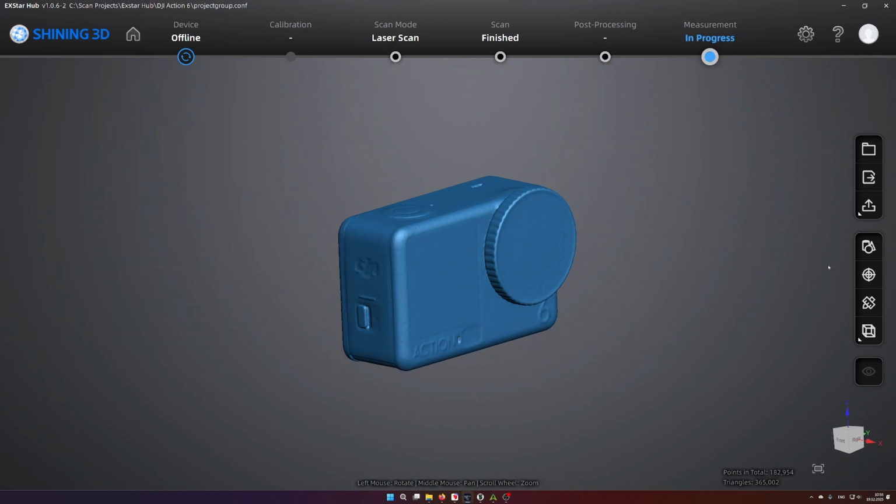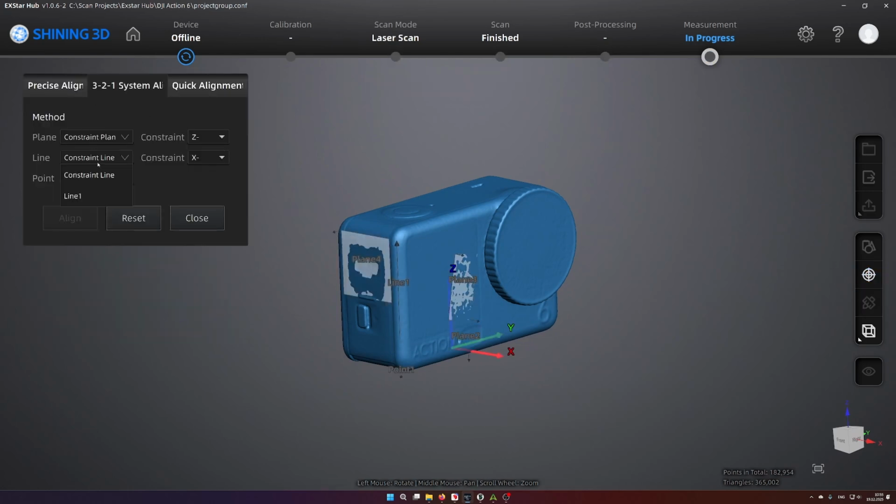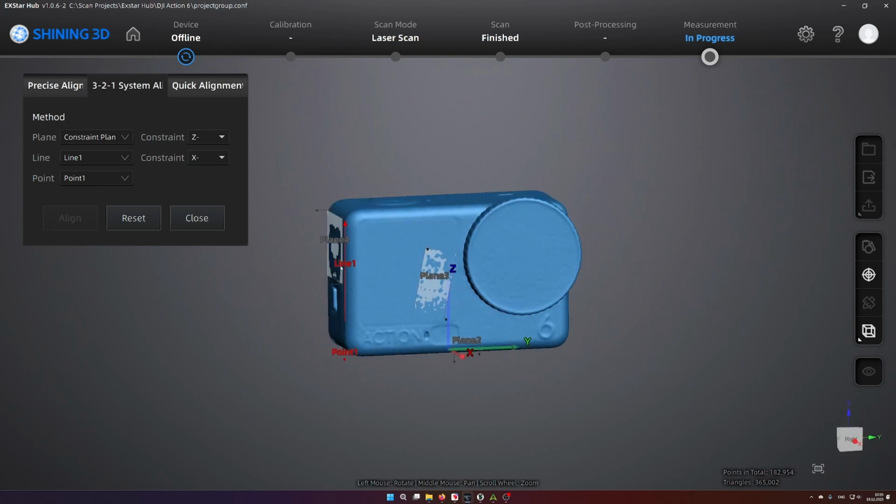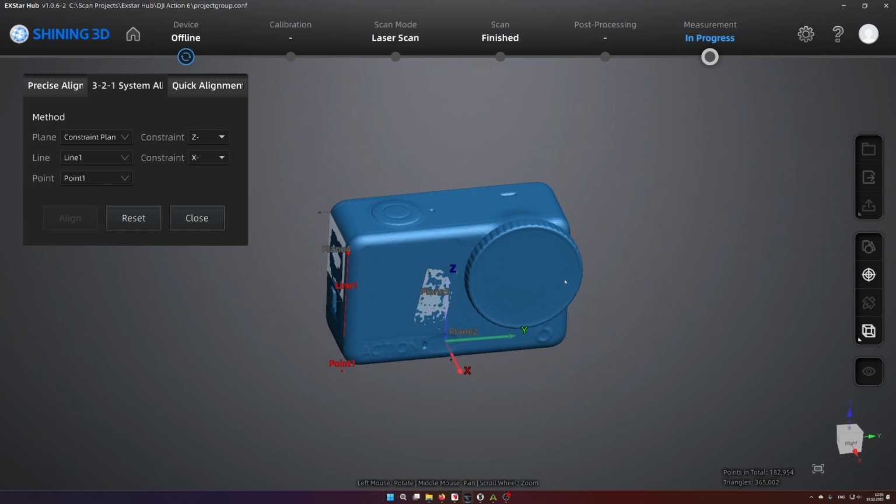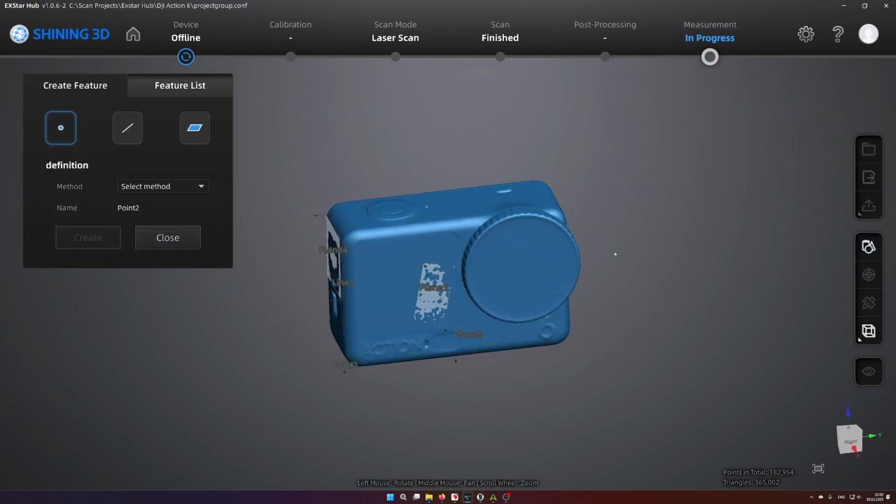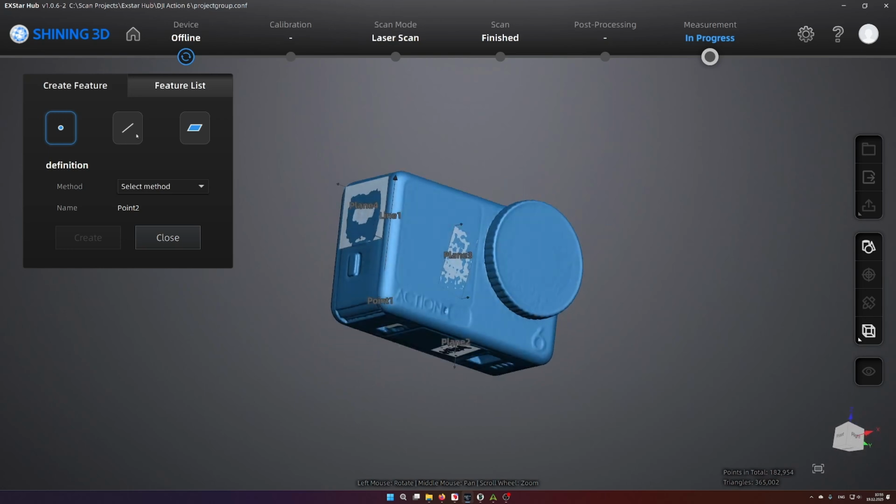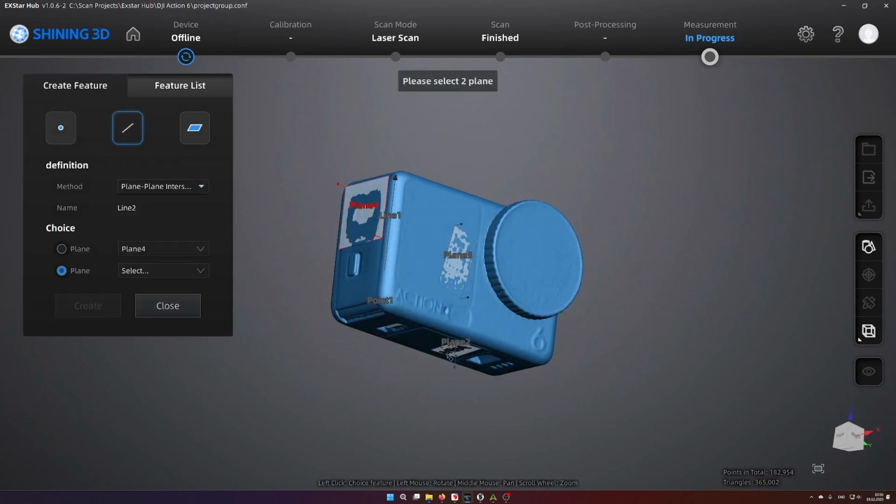So let's try if this will work. I haven't used this type of alignment yet, so we will need to see if it is okay. It doesn't make sense since line 1 is the normal vector of plane 2. So I will go back there, and I guess I will create another line from this and this plane.